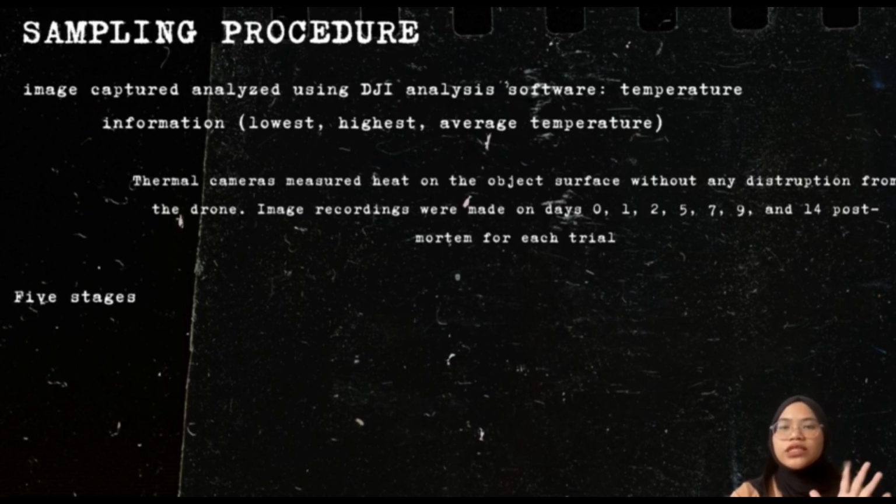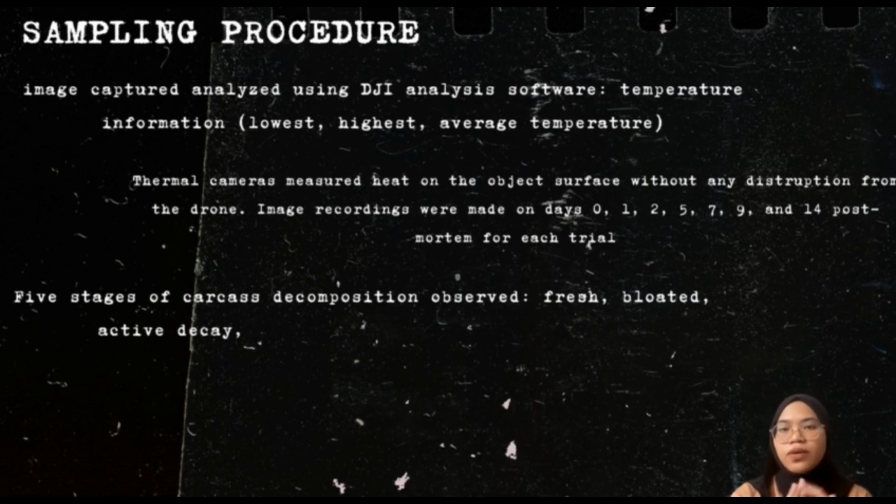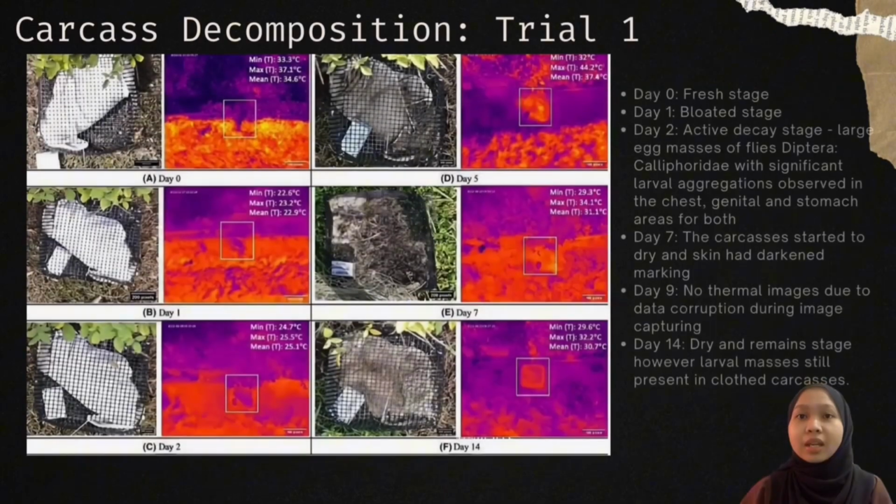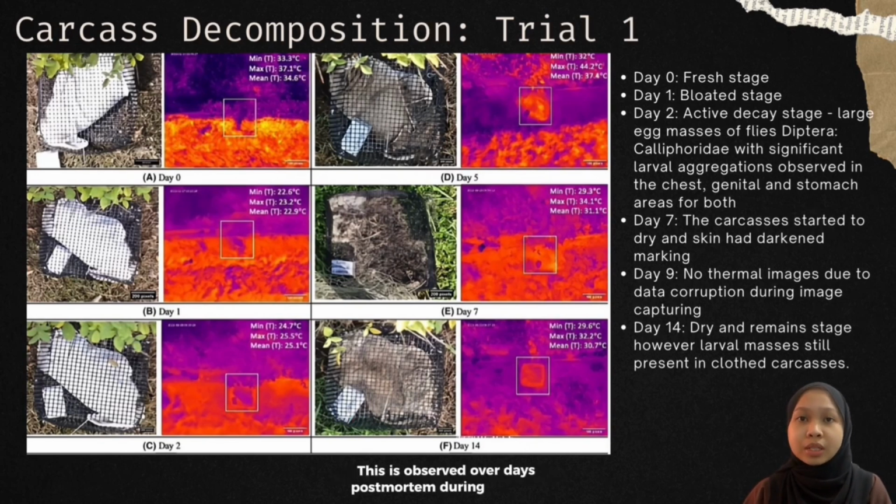There were 5 stages of carcass decomposition observed in this experiment, namely fresh, bloated, active decay, advanced decay, and the remain stage. This is a representative photographic image during rabbit carcass decomposition on the left and the thermal image on the right. This is observed over days postmortem during trial 1.